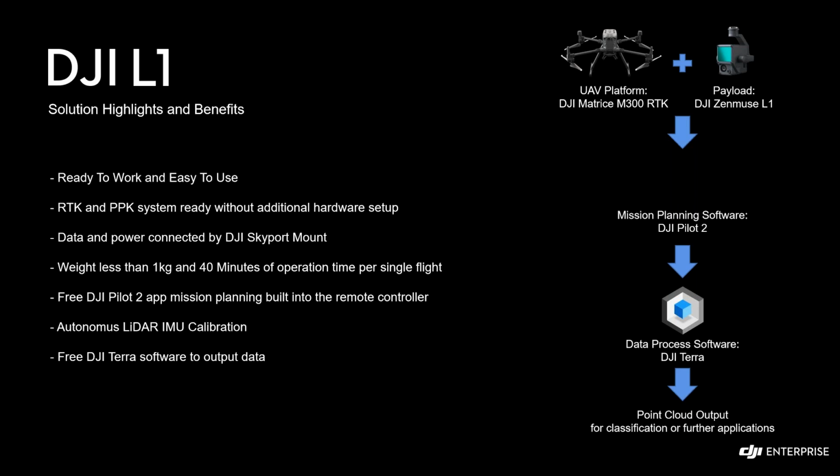And we have free software called DJI Terra to compile and output that data. That software is free for users to download and use. When we look at the workflow on the right side, the first three stages, hardware preparation, mission planning, mission execution, and data processing, are all done with DJI.